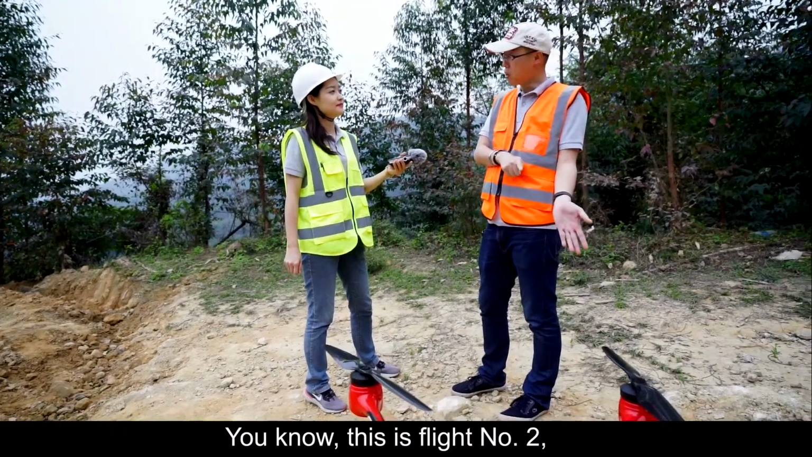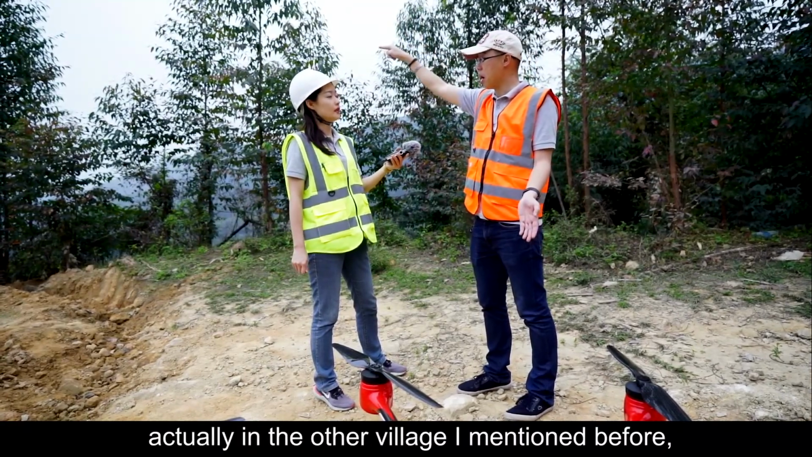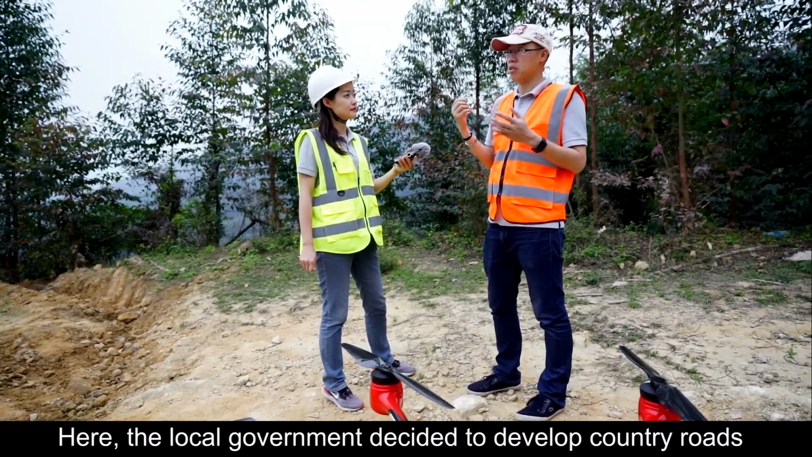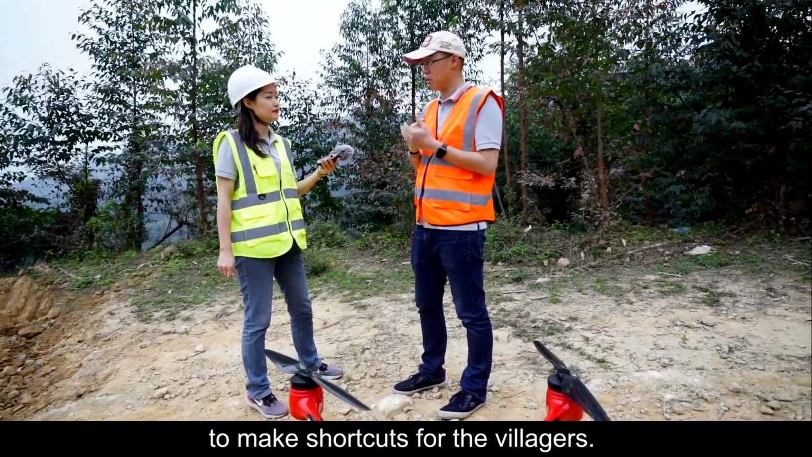You know, this is flight number 2. We got flight number 1 in the other part of the zone, actually in the other village I mentioned before. Here, the local government decided to develop country roads to make shortcuts for the villagers.